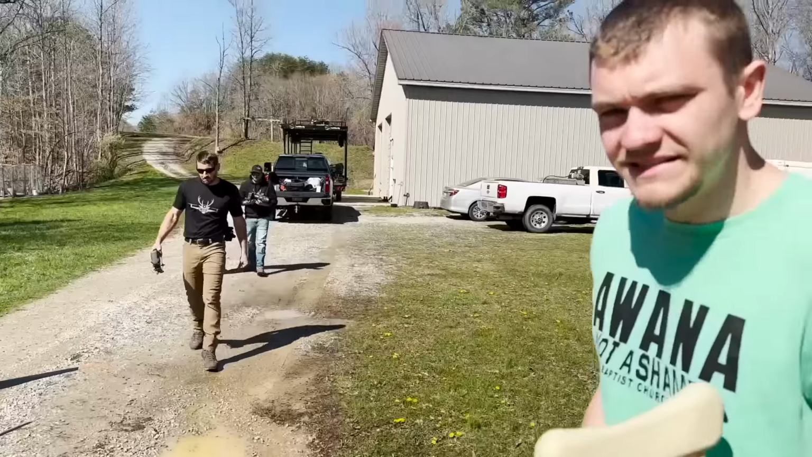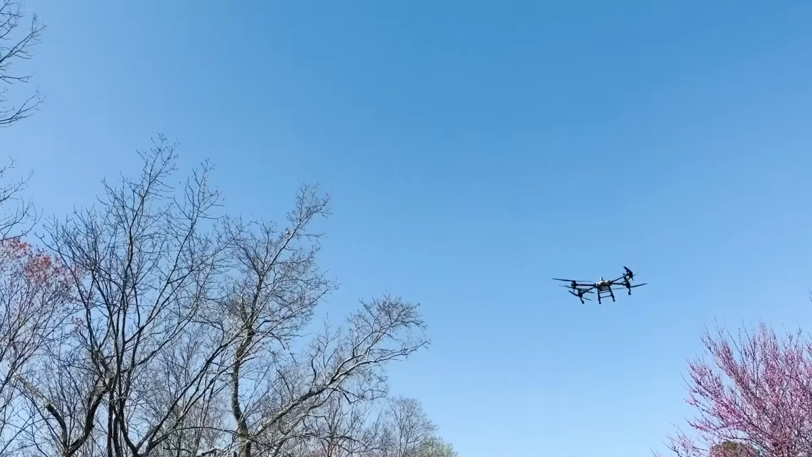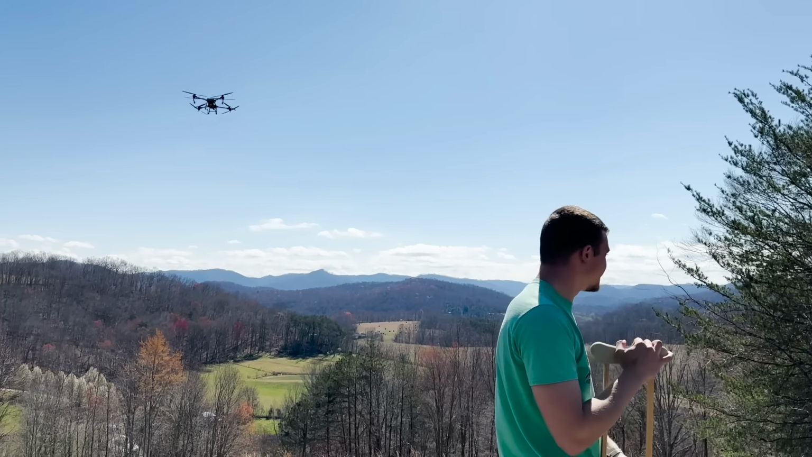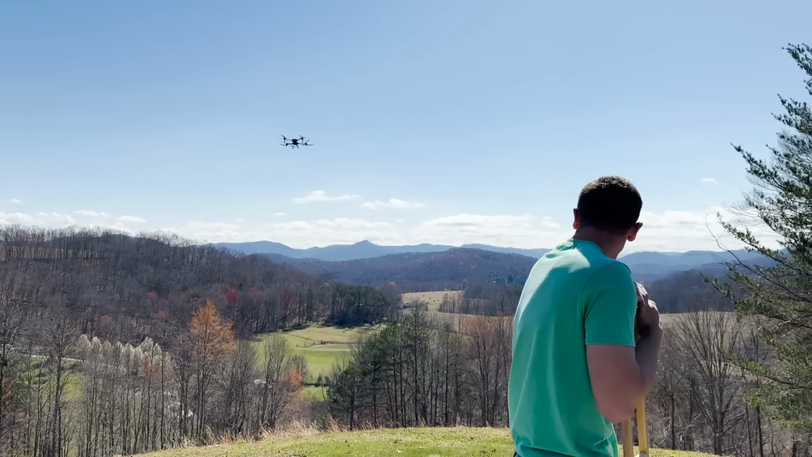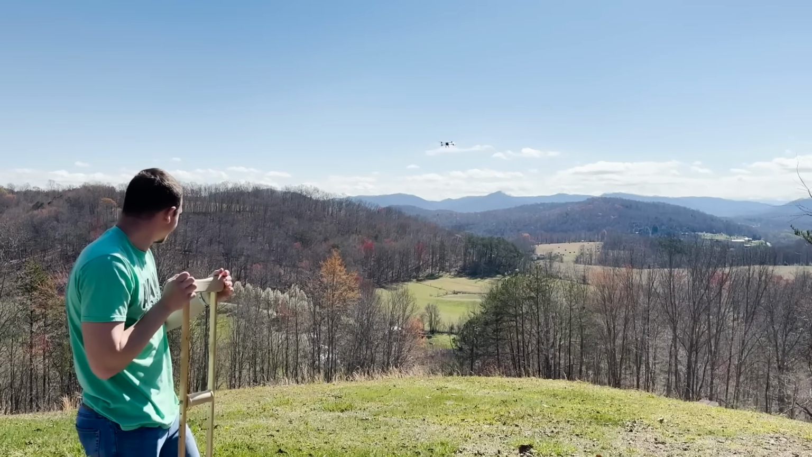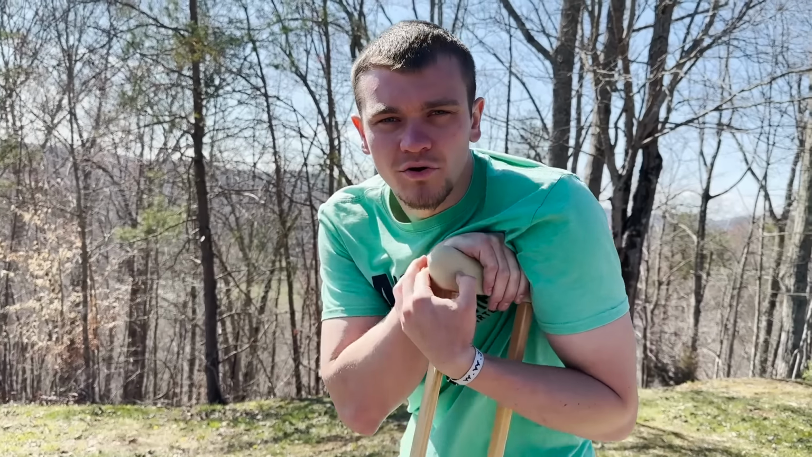We're gonna do a distance test. This is cool. Look at that thing coming out of the hay bale. It sounds like a helicopter. Oh, look. There it goes. I think we reached our max, and it's about 1.25 miles away.